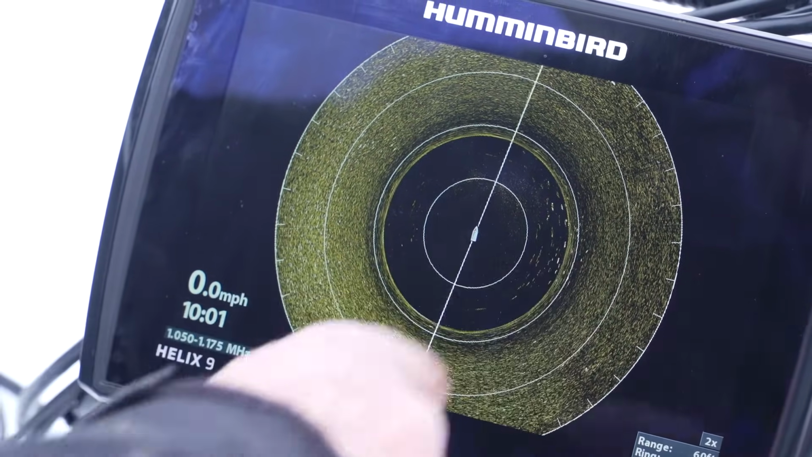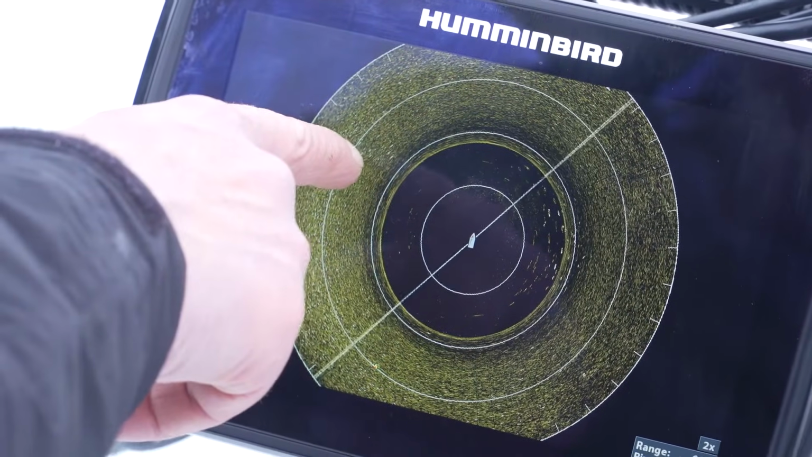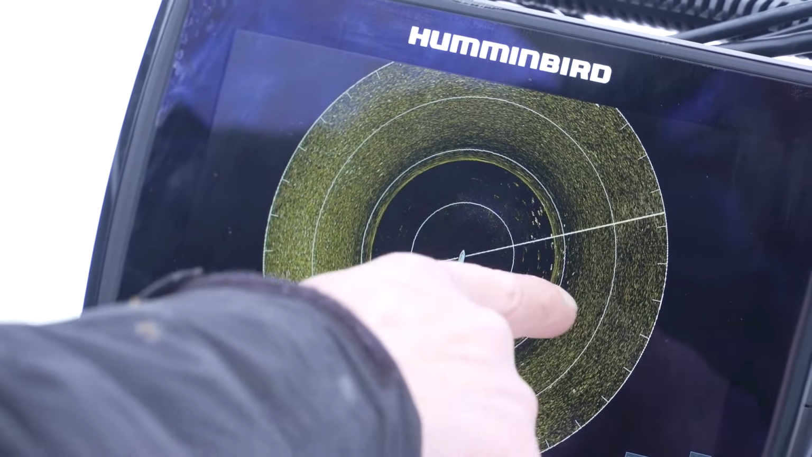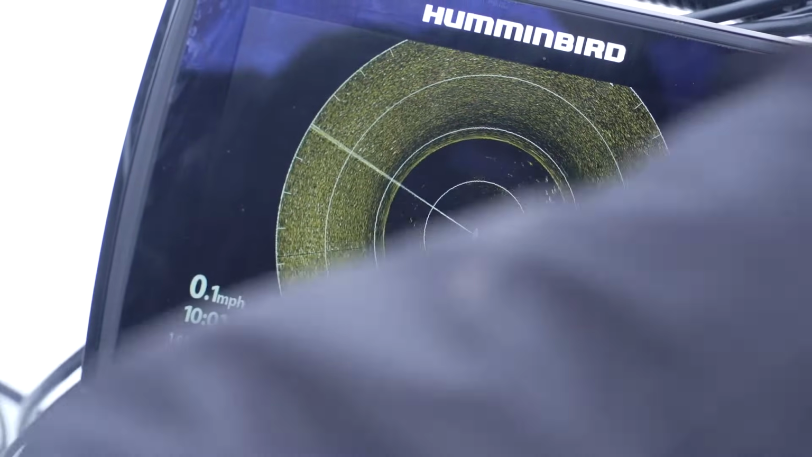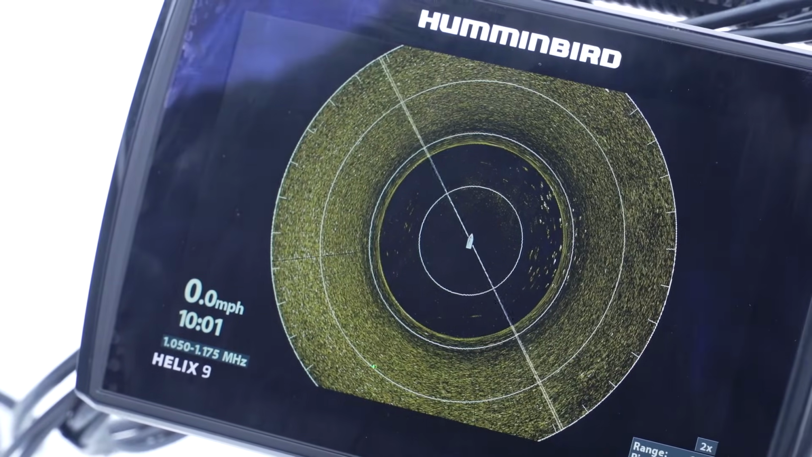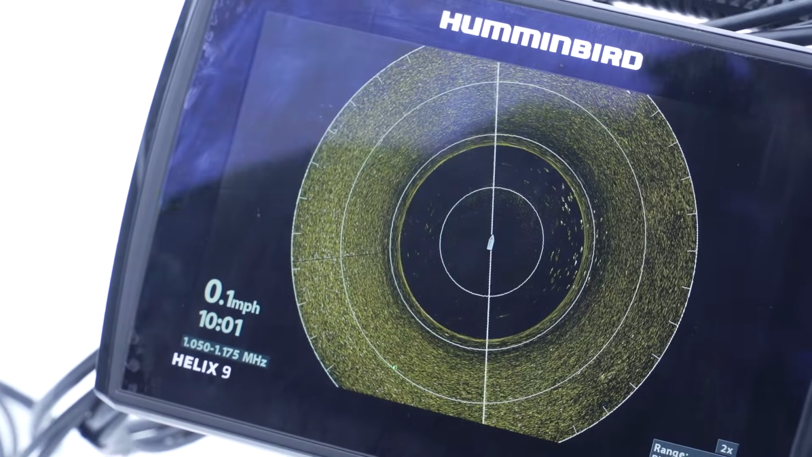And these schools are constantly moving around, but with electronics like this, you can see there's more fish out here too. These white grains of rice, those are fish. As you see it sweeping around, you'll see those fish actually changing position because the fish are moving. One thing for this deep water fishing, when these fish are off in these soft bottom basin areas, this unit here is just amazing to find them because these fish are sort of roving around out here.